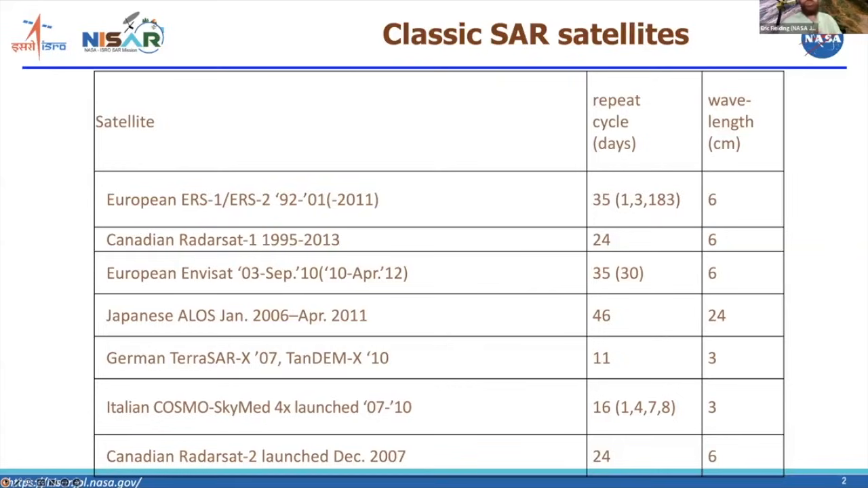In September 2010, they actually changed the orbit. It had been in a 35-day repeat. They lowered the orbit and let it drift to some extent because it was getting low on fuel, and it was then in a 30-day repeat orbit. And again, that's a C-band satellite.